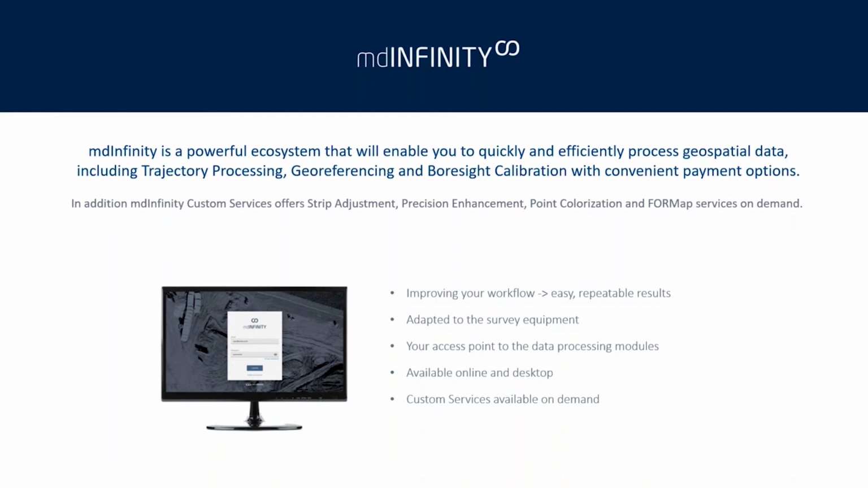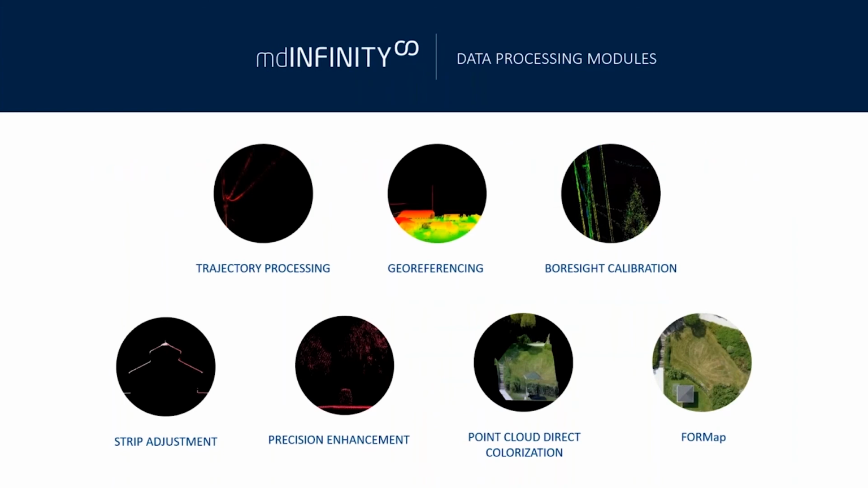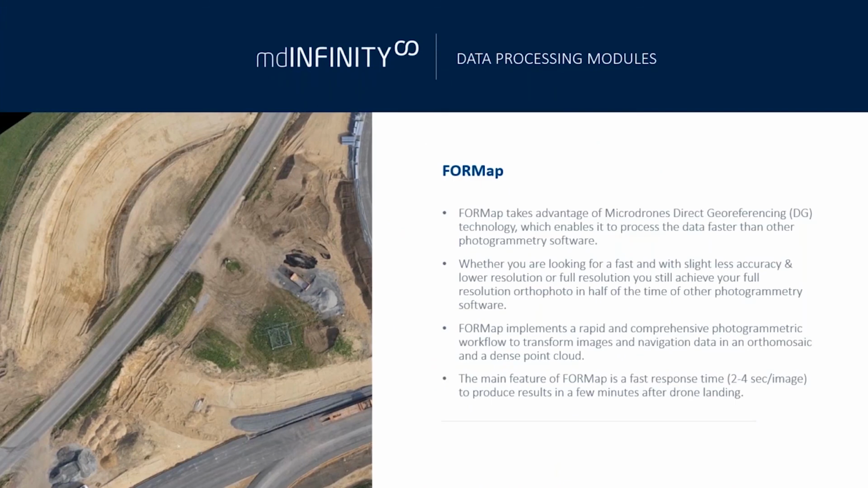That includes trajectory processing, georeferencing, and bore site calibration. And in addition, with our MD Infinity custom services, we can provide strip adjustment, precision enhancement, point colorization, and, as Matt talked about, and we'll dig into a little bit deeper, our new format services to help you quickly process orthophotos.